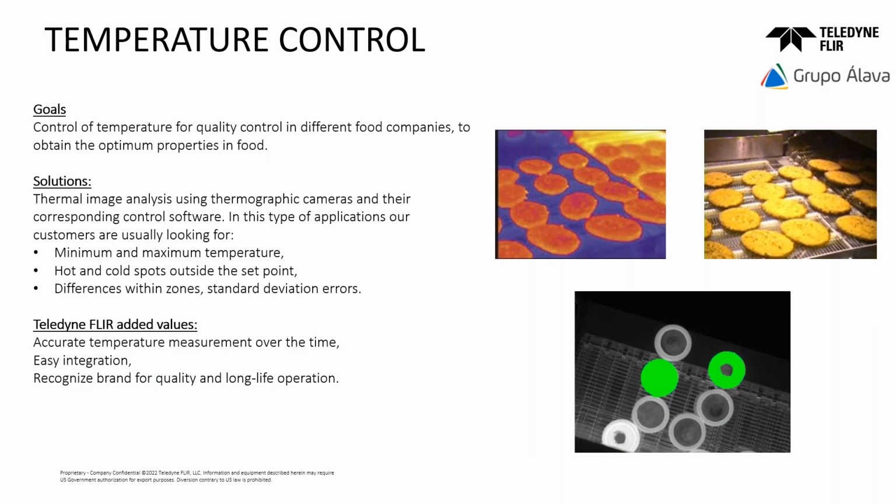First of all, we are going to talk about different techniques that we use in the world of food. And in the second block, I would like to talk about real projects that we have developed with software and solutions, sometimes made in Alava, other times with the help of our experts, integrators or collaborators.